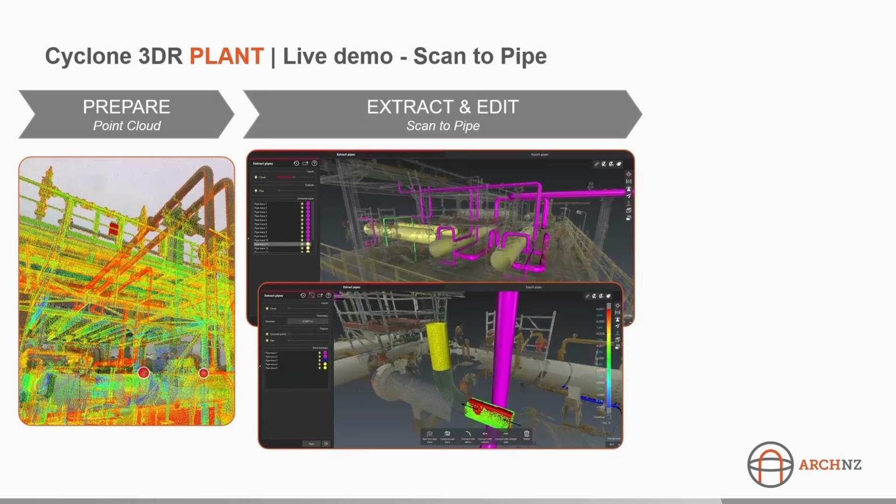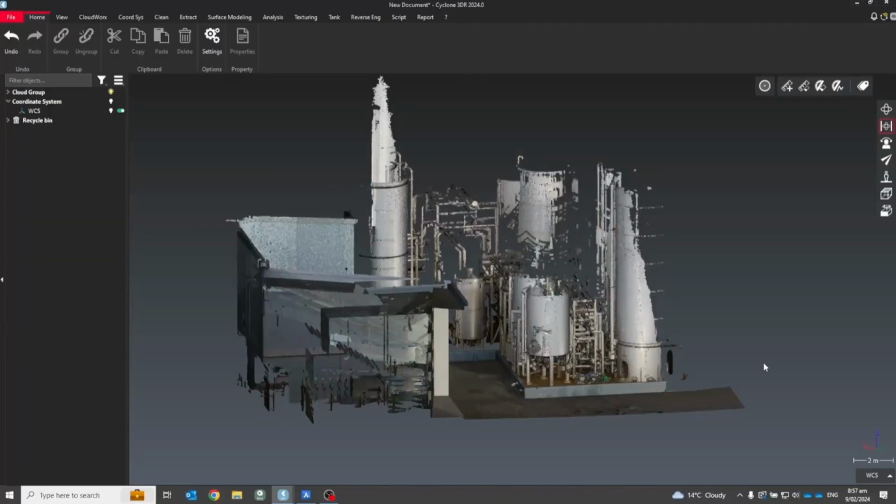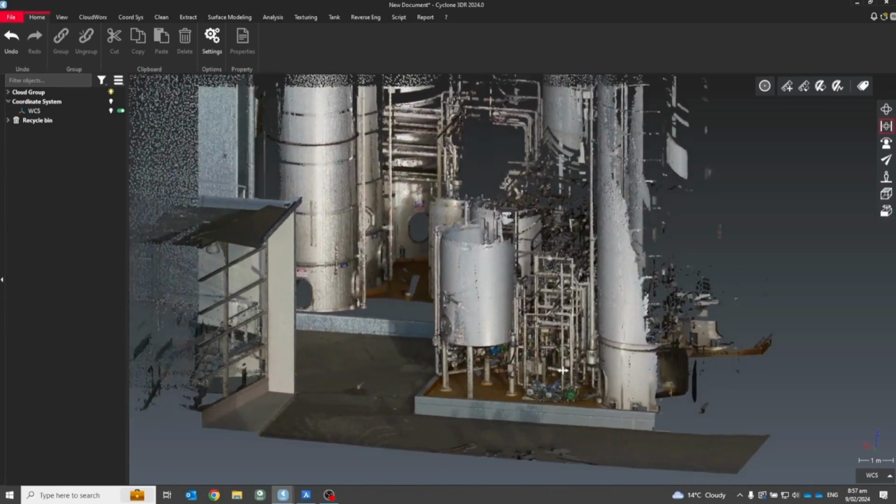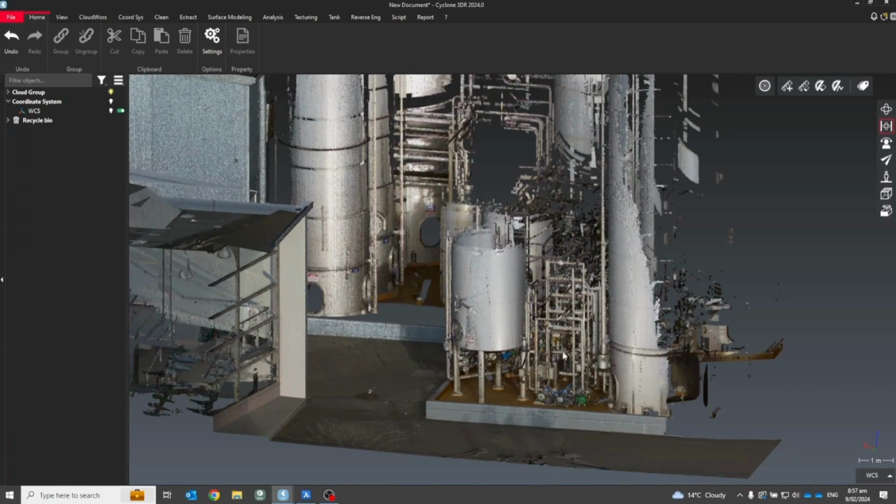You then enter the extract pipes tool, and you can extract best fit pipe traces using the new tools available, which I'll demonstrate now. So I'm flicking here to Cyclone 3DR, and this is a small scan project captured with the new Leica BLK 360.